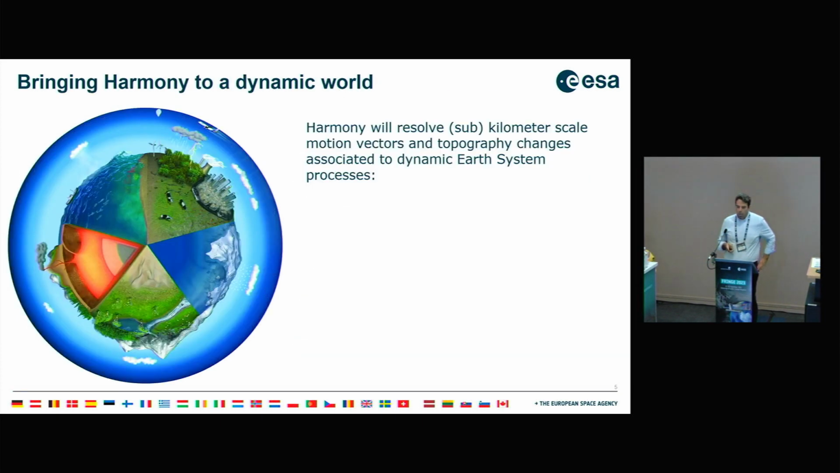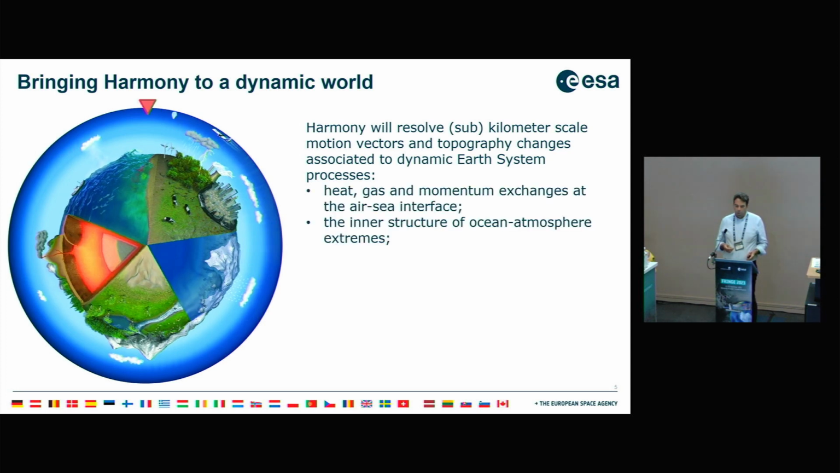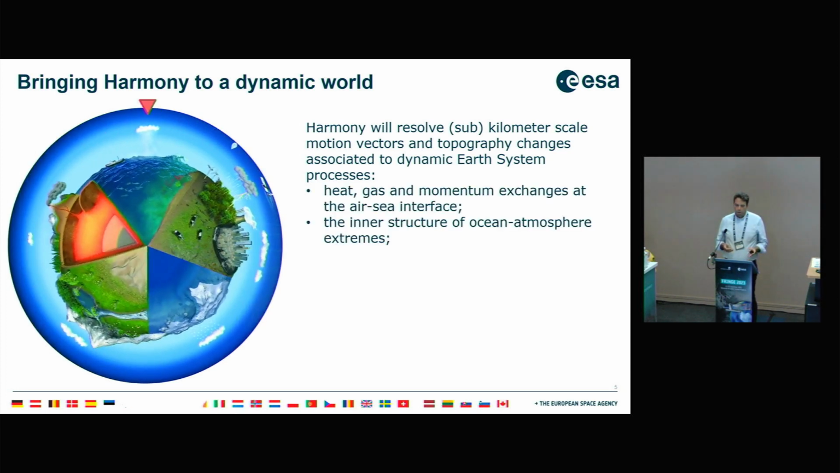So, bringing Harmony to a dynamic world: Harmony will resolve sub-kilometer scale motion vectors and topography changes associated with dynamic Earth system processes. Over the ocean, we look at heat, gas, and momentum exchange at the air-sea interface, the upper ocean, mesoscale and sub-mesoscale, but also look at the inner structure of ocean-atmosphere extremes, both tropical and extratropical cyclones, to better understand what's happening in the inner structure of these large systems.